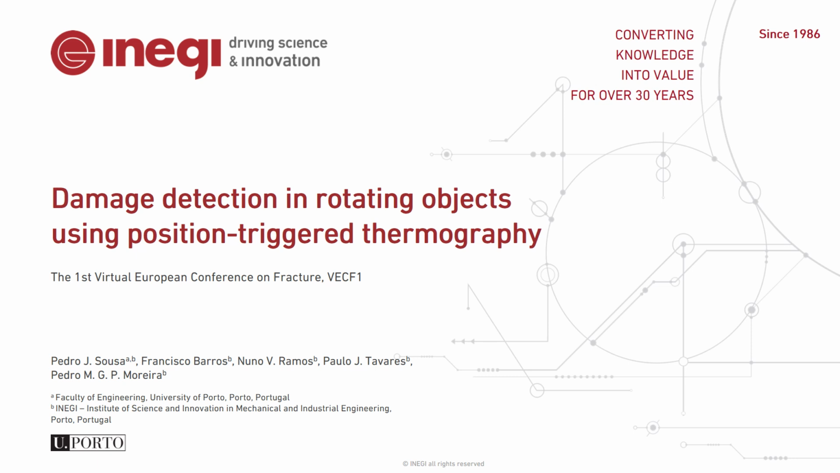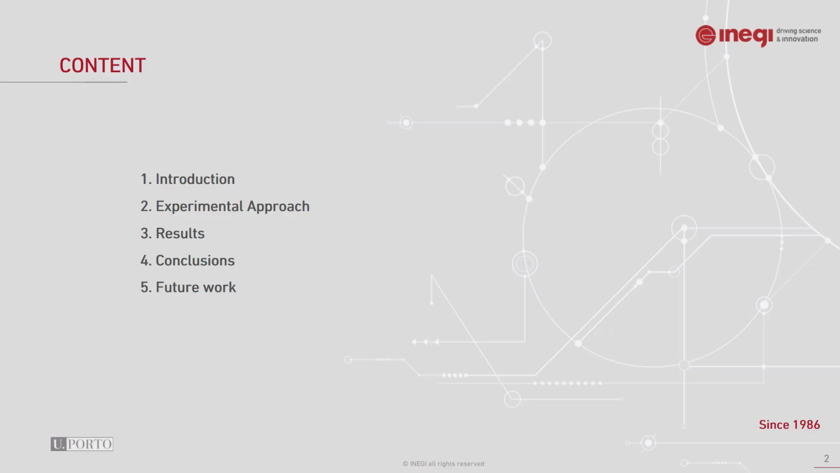Hello, my name is Sousa and I'm here to present our work entitled Damage Detection in Rotating Objects Using Position-Triggered Thermography. I am going to start with a brief introduction, then I'm going to talk about the experimental approach we use to detect damage in rotating objects, and afterwards I'm going to show you some results and compare them with static ones. I'm going to finish off with a few conclusions and possible future work.